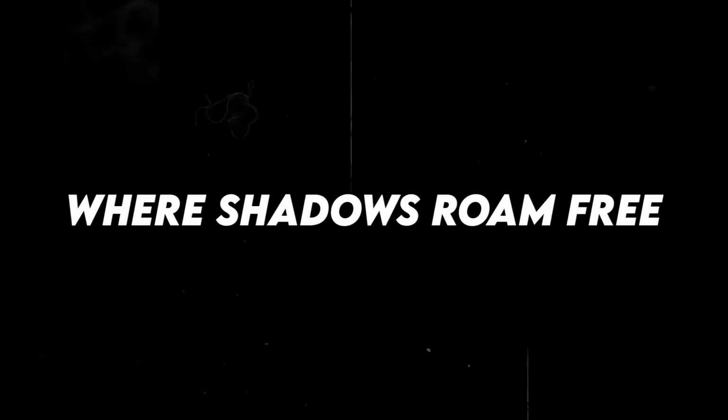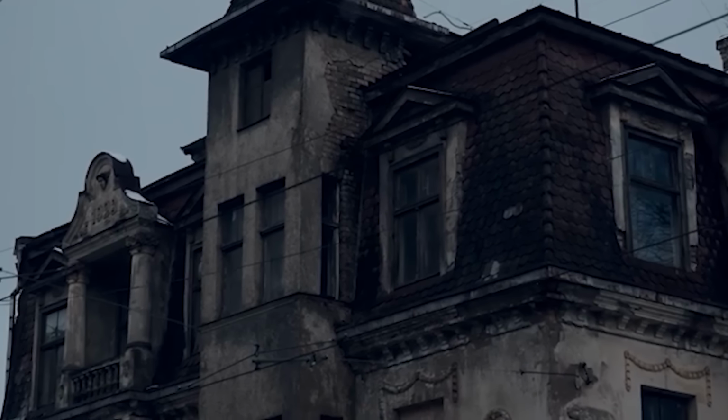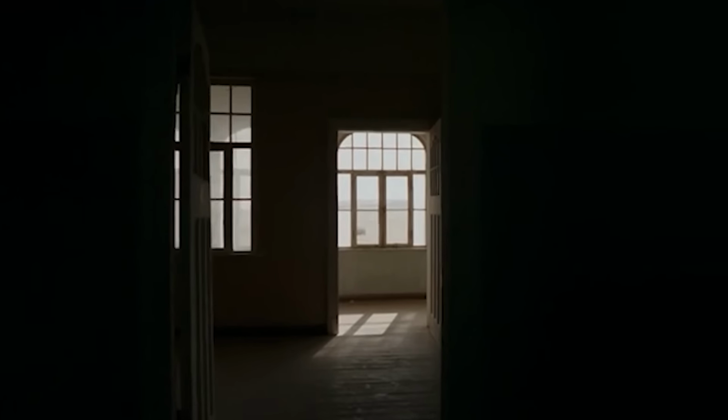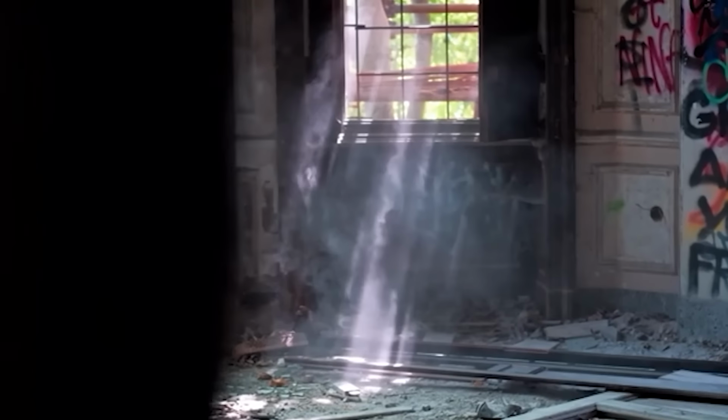Where shadows roam free. A forgotten neighborhood, once thriving, now stands as a haunting testament to the transience of human existence. The pavement ends, and the silence begins, shrouding the ruins in an unsettling stillness. Chris, a fearless explorer, ventures into this abandoned landscape, uncovering secrets and terrors that lie within.